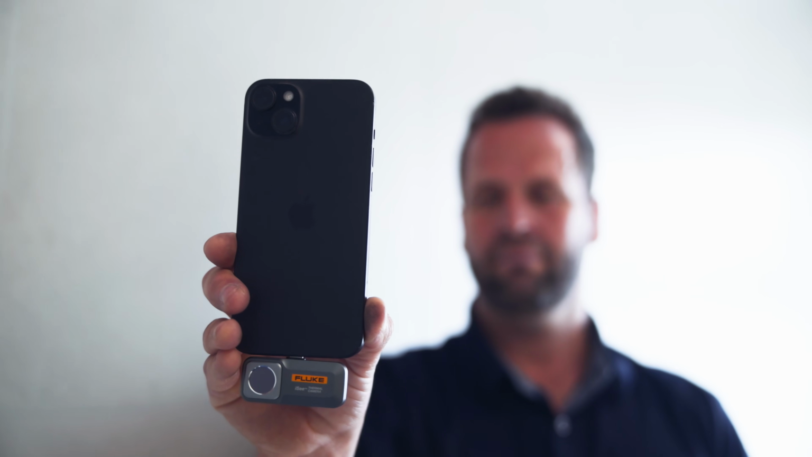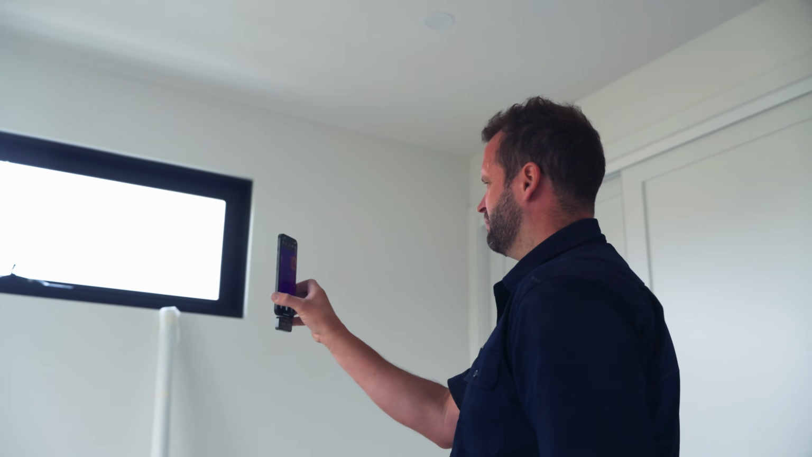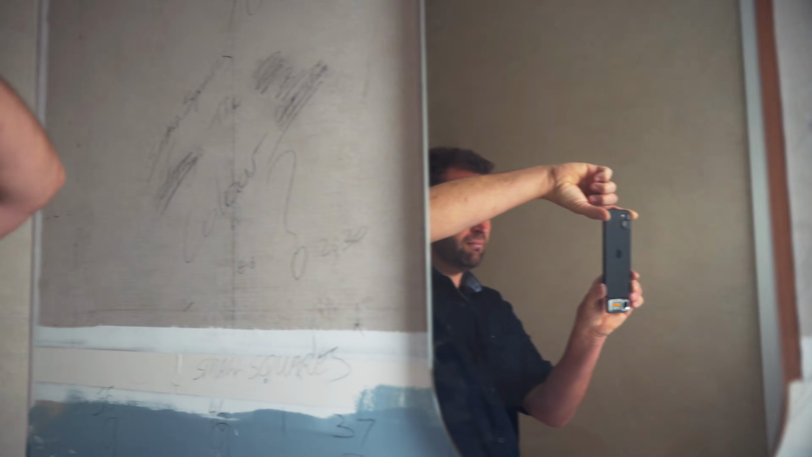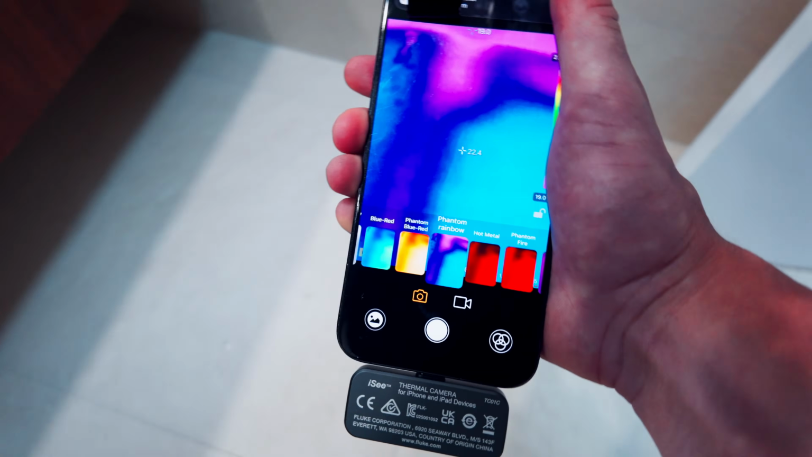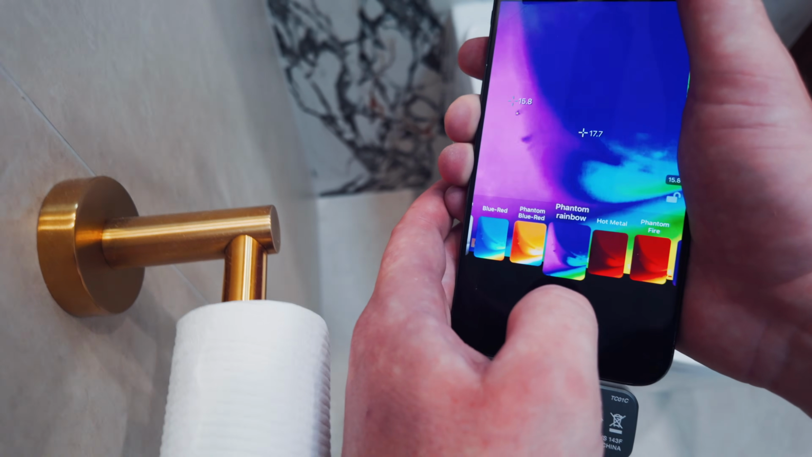It has a 50 mK thermal sensitivity for detecting fine temperature differences, so it's going to be very precise. It's got a +2% or +2 degrees Celsius accuracy to ensure reliable results. It's got a 25 Hz frame rate for smooth video recording, so it's not going to be too choppy. It's going to look a lot nicer. You can customize the image view with more than 10 standard or custom color palettes, so you can find the colors that work best for you.